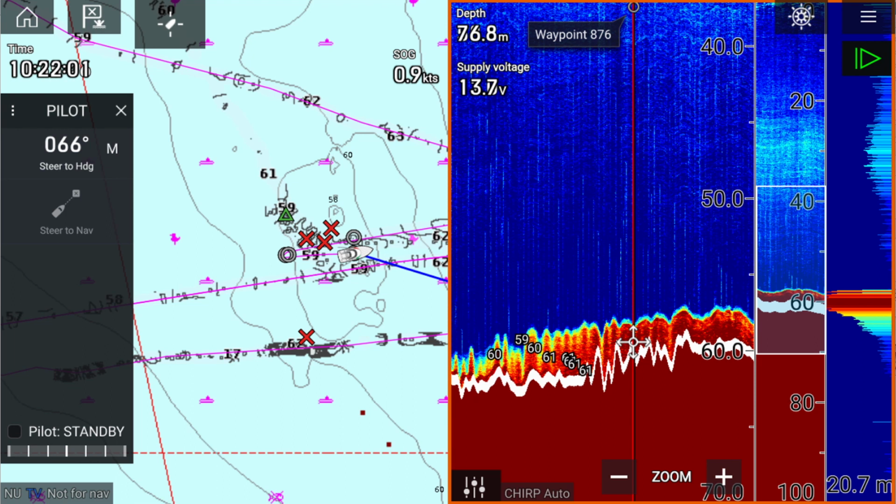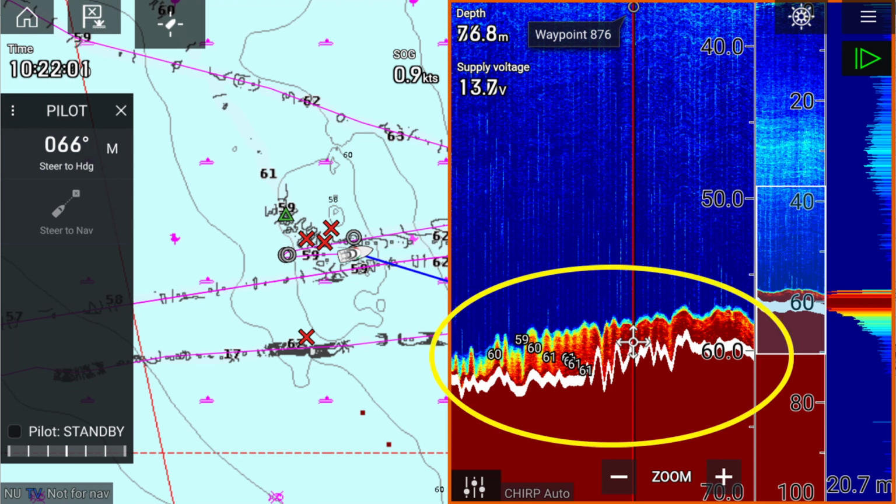As you can see in the picture, or at least I hope you can see, the red from the hard bottom bleeds up above the white line, and above that again is a fuzzy area. I'm not sure exactly what that is. It could be weed, it could be soft corals. I don't think it's hard corals. I think that would show a little bit stronger return. I could be wrong there. Sometimes it's a little bit hard to tell.